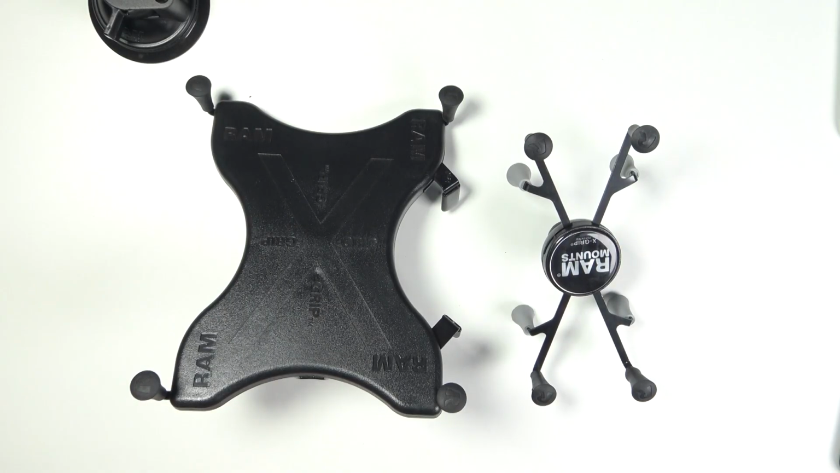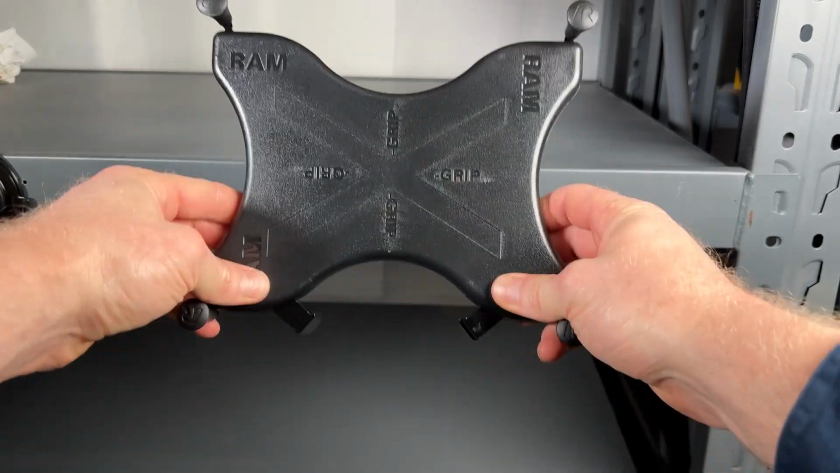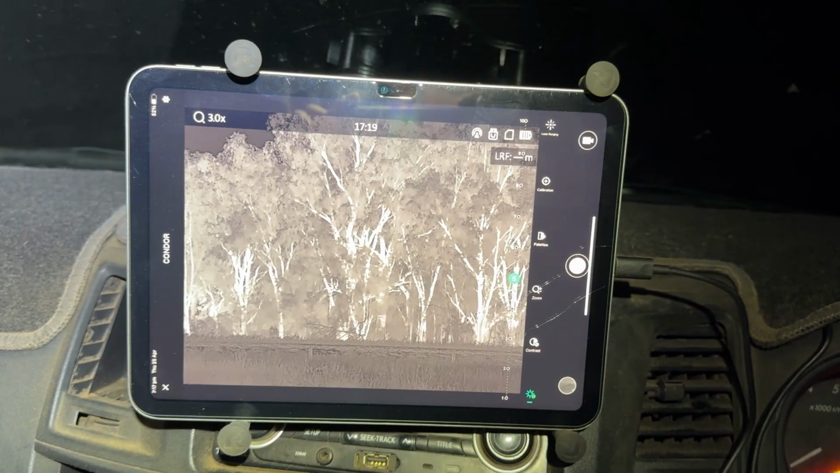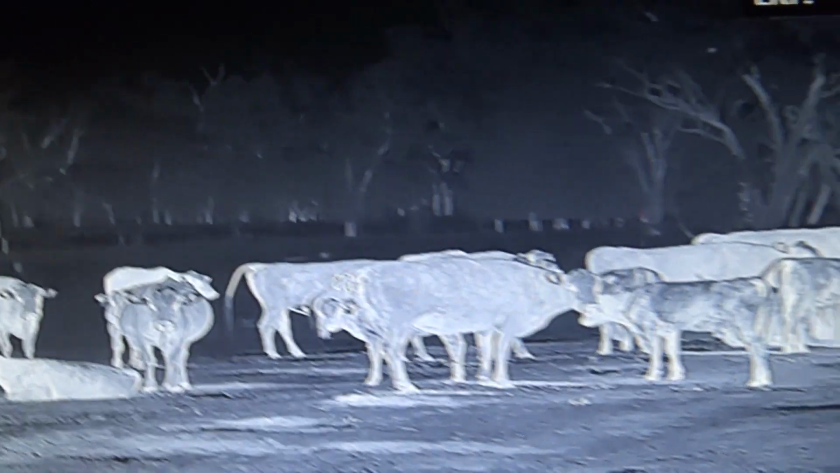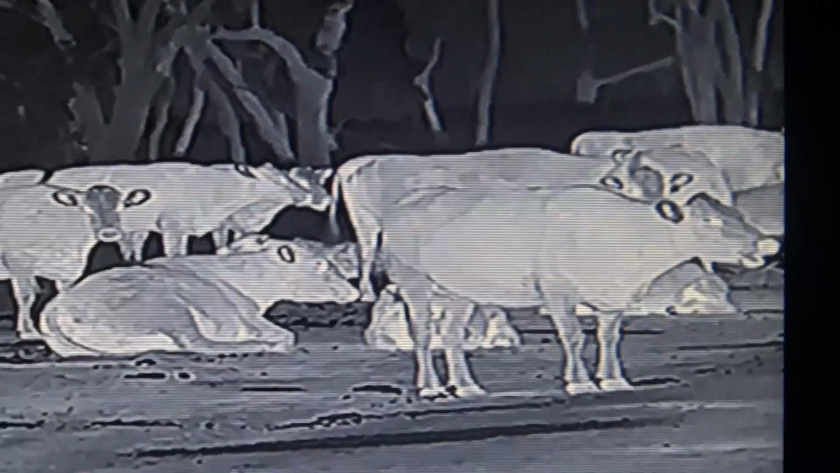Then we take a look at some of the most popular ways you can mount a tablet or monitor in your ute or buggy. We compare the pros and cons of using your thermal wirelessly to a tablet or hardwiring it to a monitor. This way you can decide which method suits your needs.